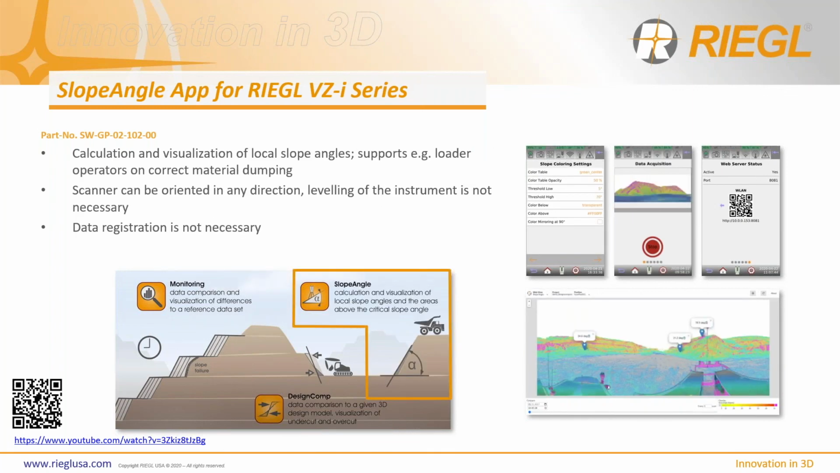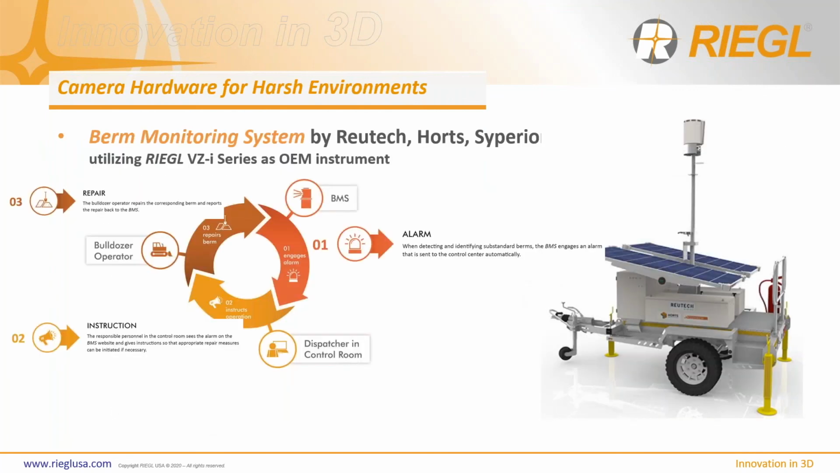And the last one is the slope stability angle app. Here again, it easily detects the angle from vertical. If we set a threshold of whatever angle we need that slope to be, we can then scan it, compare it, and the app will automatically tell us, based on a color scheme, where the threshold would be to either exceed the maximum slope angle. All right, and then moving on.